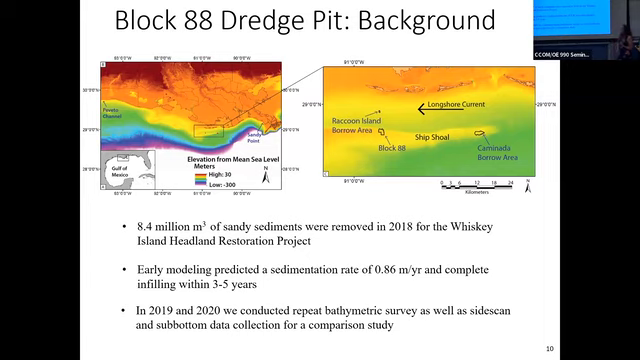So this project was started in 2018, and in 2019 and 2020, repeat bathymetric, side scan, and subbottom surveys were collected to quantify change over time. And something I just want to point out so that it'll come in handy later is that the longshore current direction is from the east towards the west. So it's moving across that shoal system.